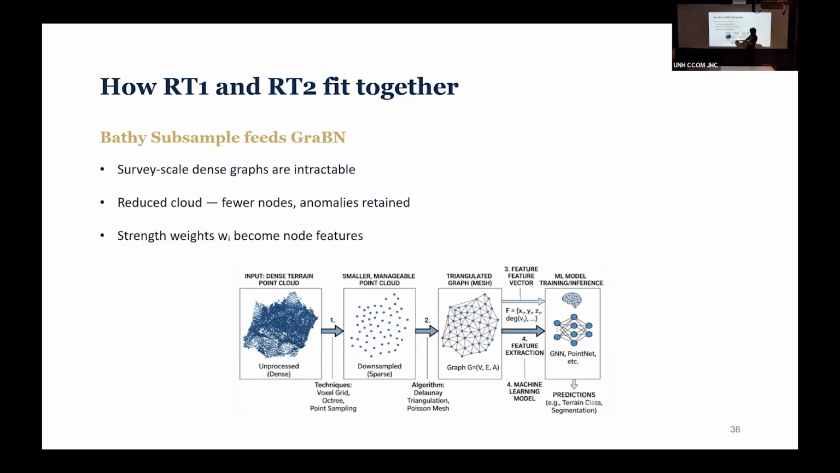That downsampled point cloud is then triangulated. We create a graph from it. We connect those points. This can be through Delaunay triangulation, for example, or it can just be fully connected. And then we go through the network and we classify and we give our terrain predictions. The output is going to be a surface with uncertainties on each of those nodes of the surface.